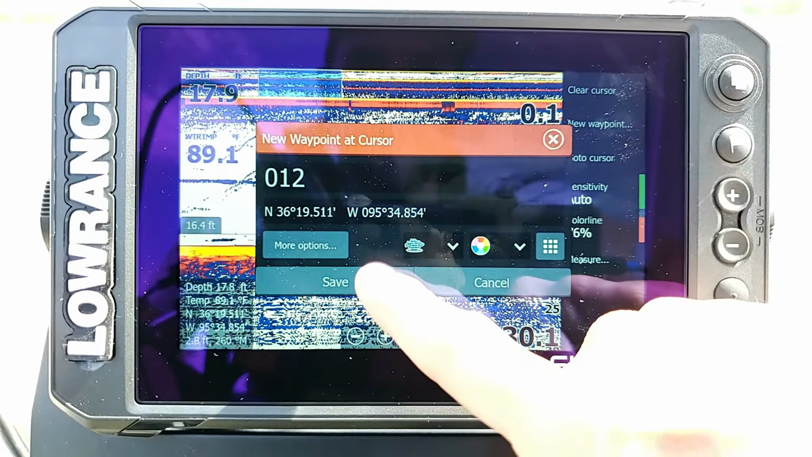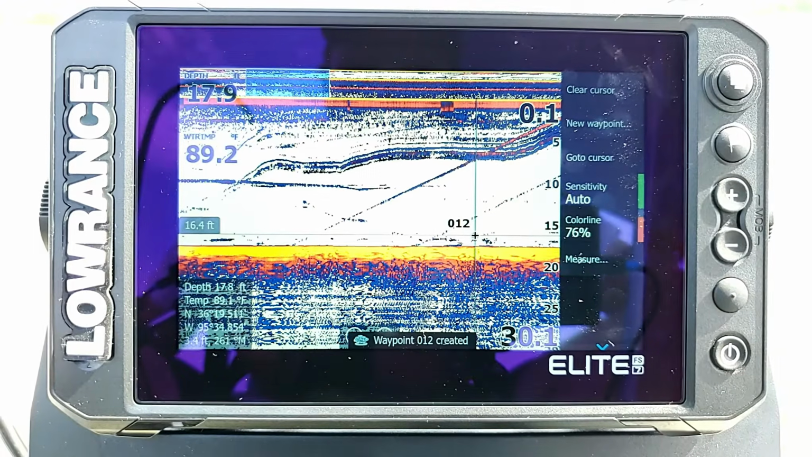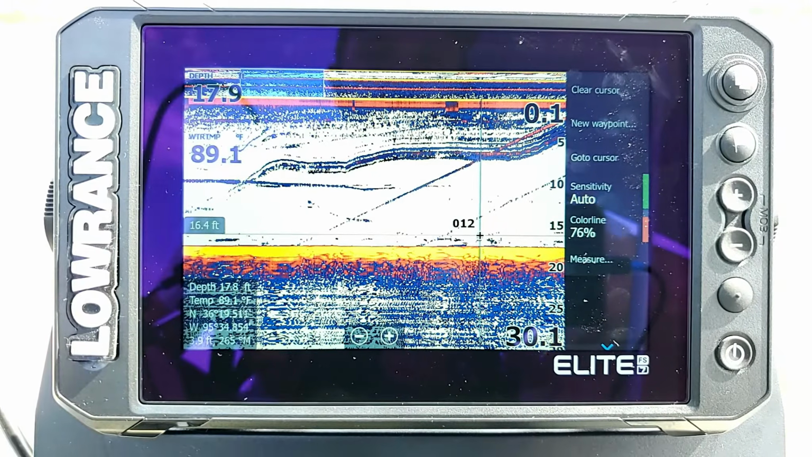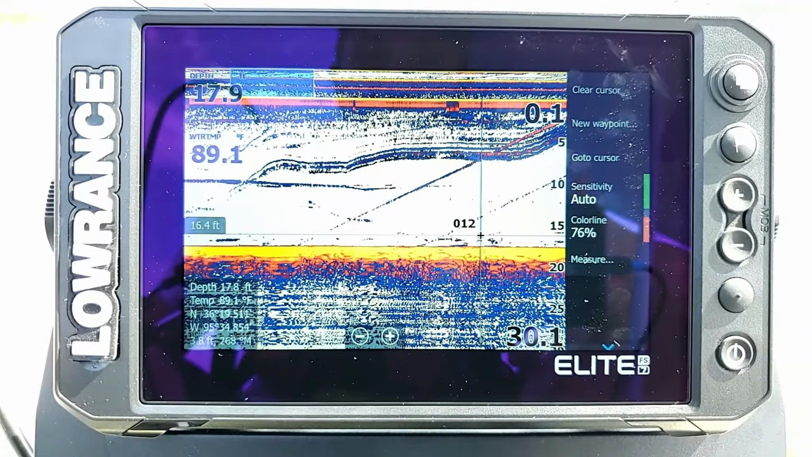We're going to hit save. What that does is save a waypoint, and that's going to show up on our chart, so that we can come back at a later point in time and find that piece of structure without having to be on our chart at that specific point in time.